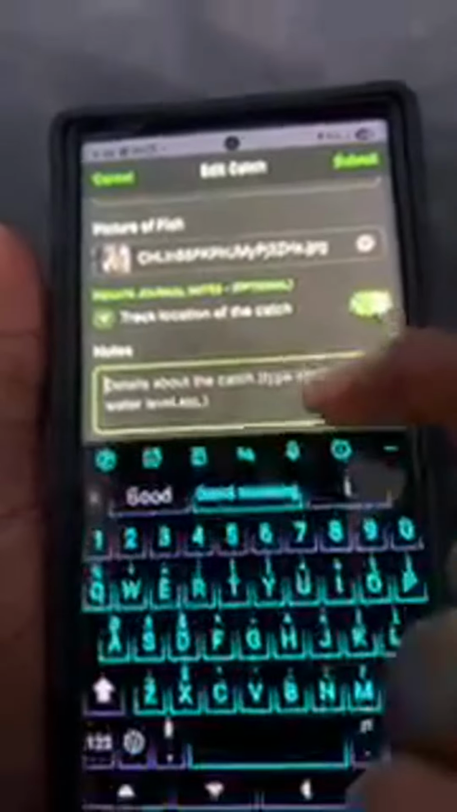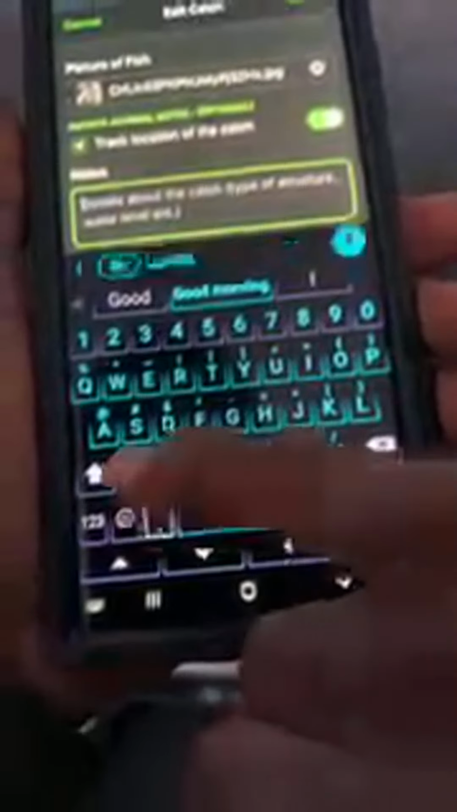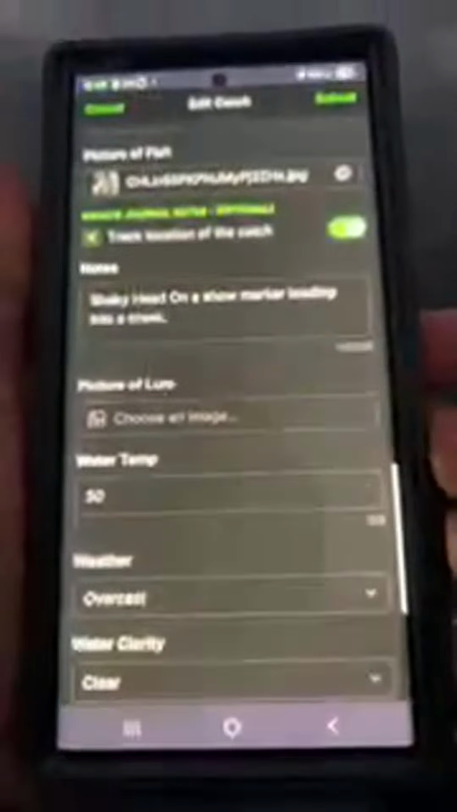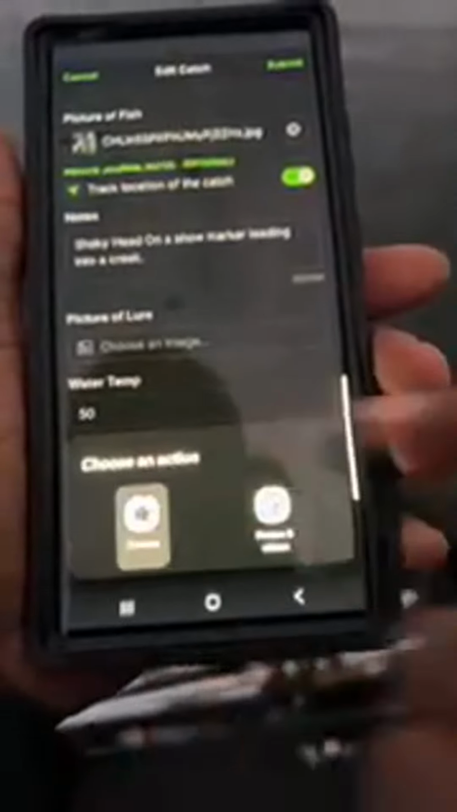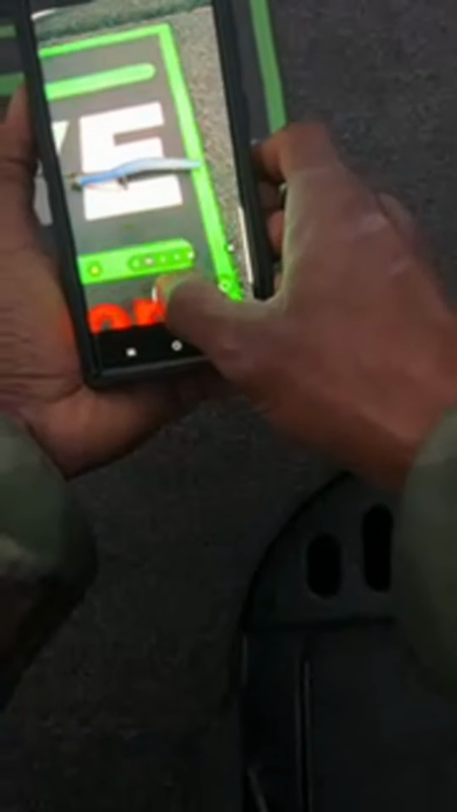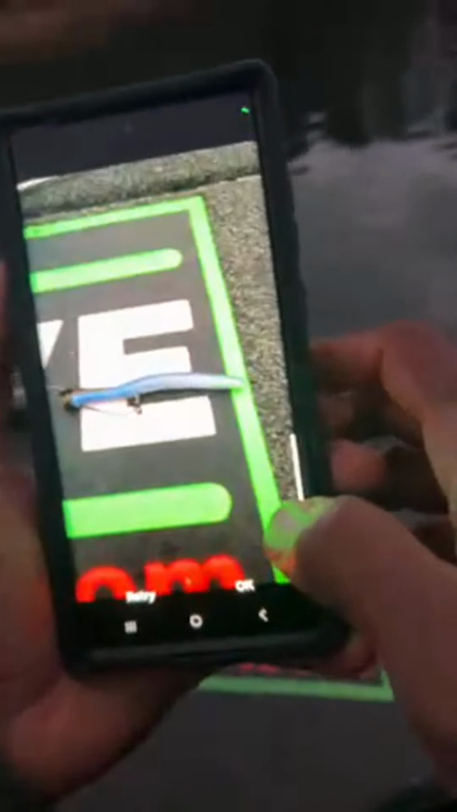All right, so the details, let's see. Shaky head on a rocky shoal marker leading into a creek. All right, and now we need a picture of the lure. So let's put that on camera, swap it around. There's a picture of the lure.